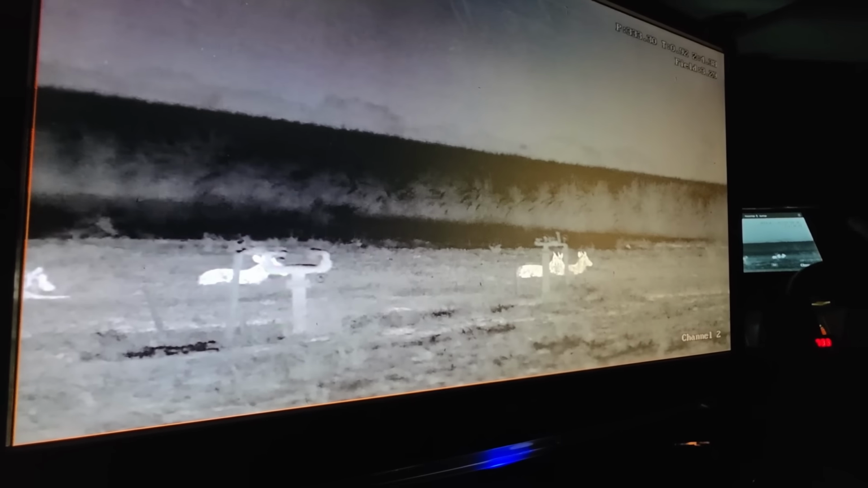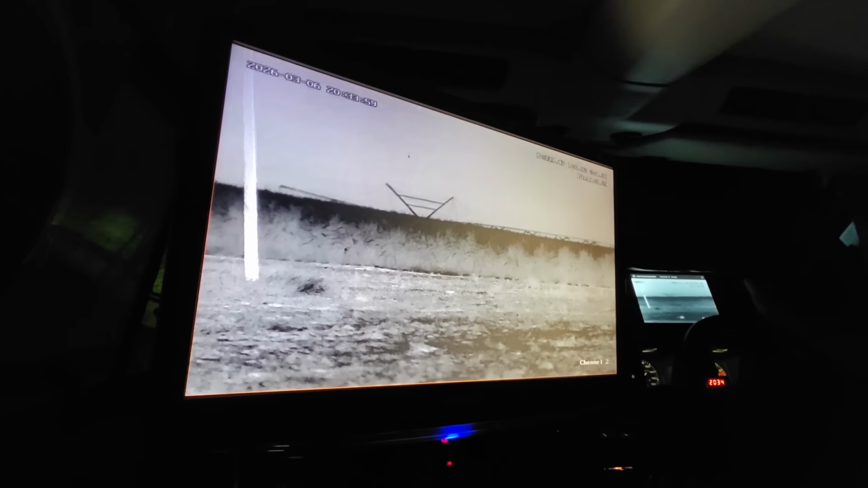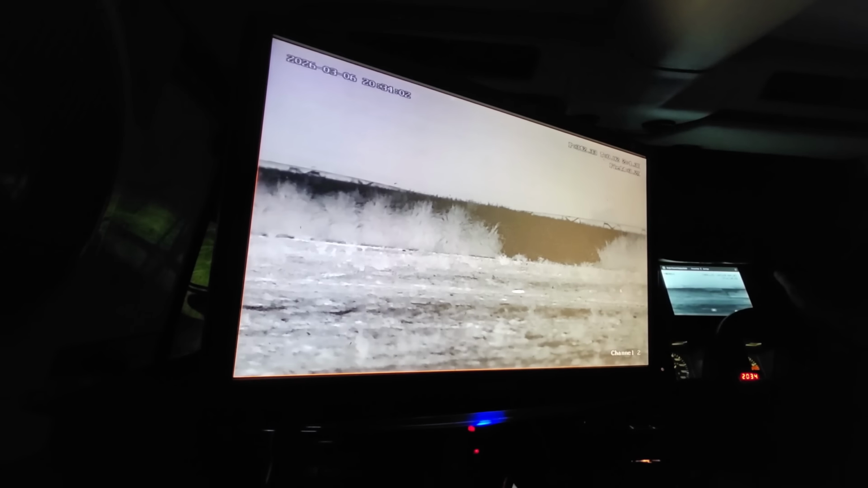This one to the right, Roger. Yeah, this one standing there is also a young male. See the little horns. Yes. But there is one here that's got big horns. One male, he's obviously the dominant.